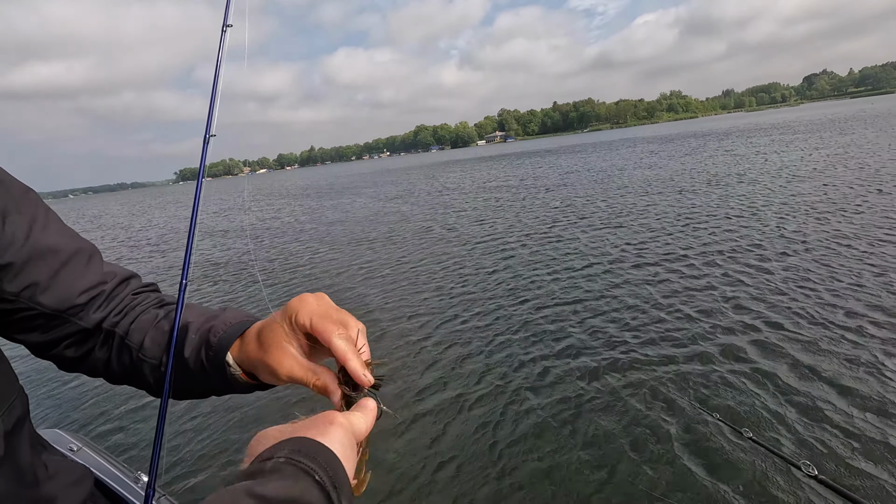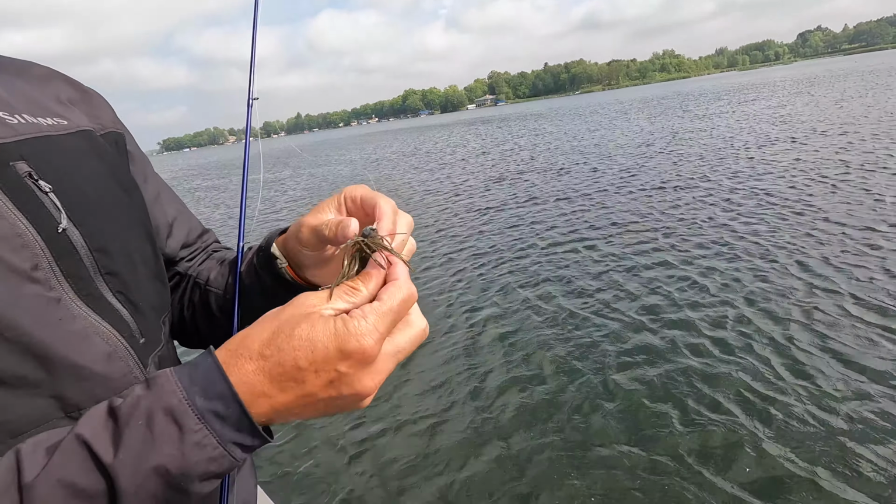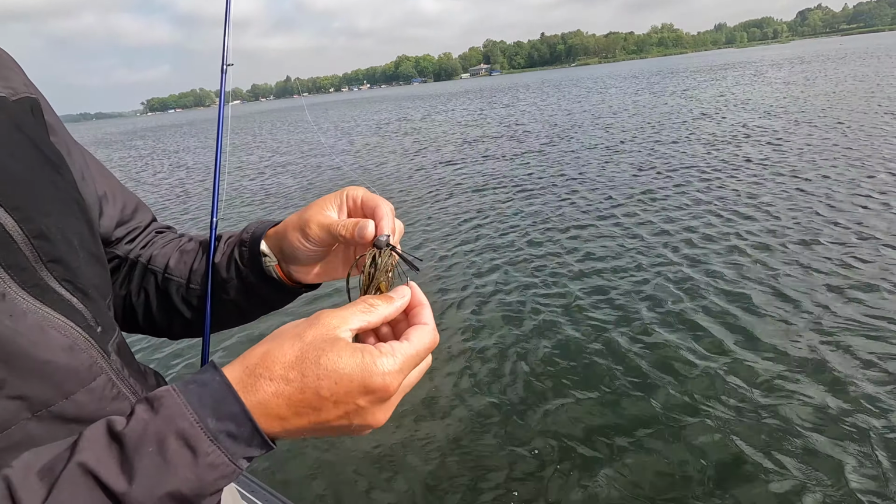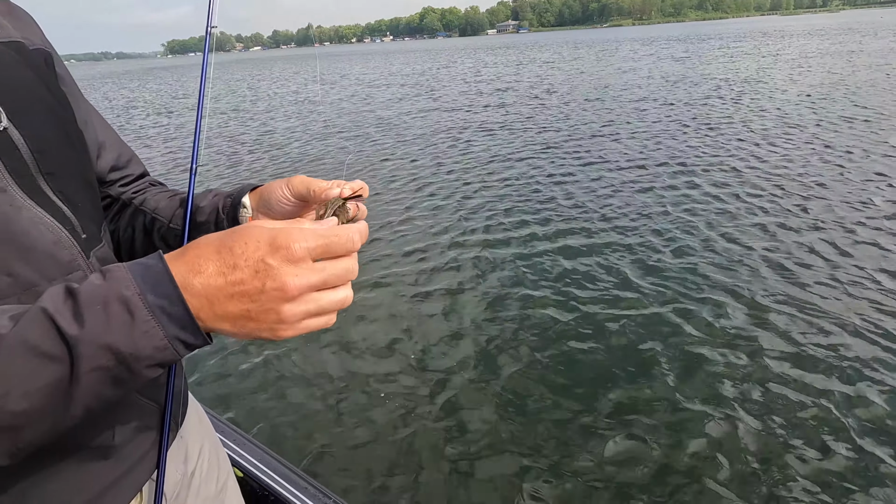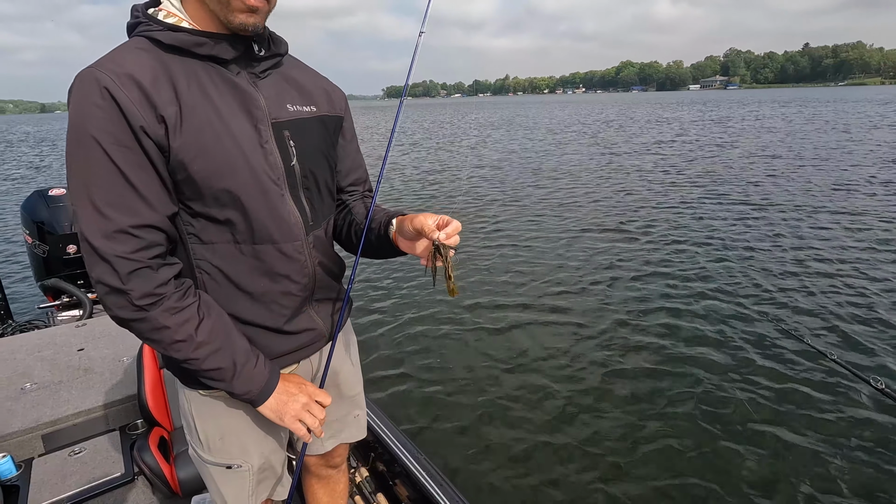Yep, good setup. I went back to the 1/2 ounce. Got bit off by a pike. Just a little easier for me to feel down there is really the biggest deal. That 3/8 was fine in the morning. We're getting a little more wind now, so 1/2 ounce, just easier to control under a little bit windier conditions.